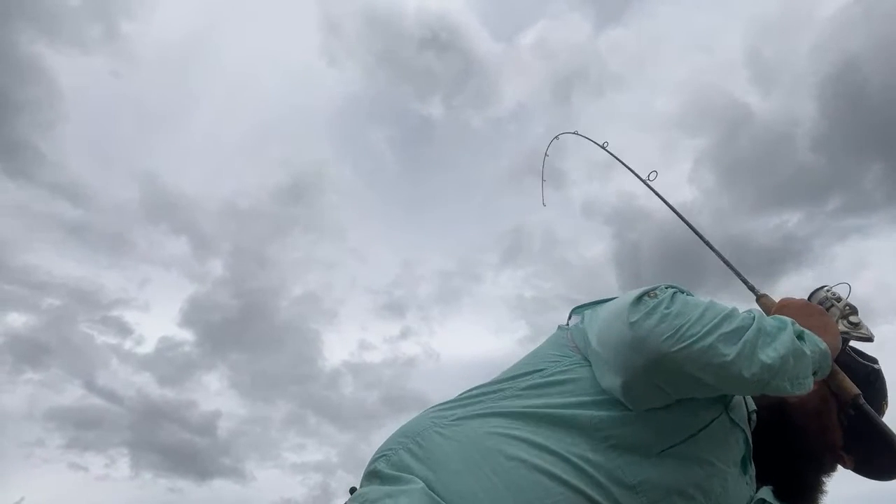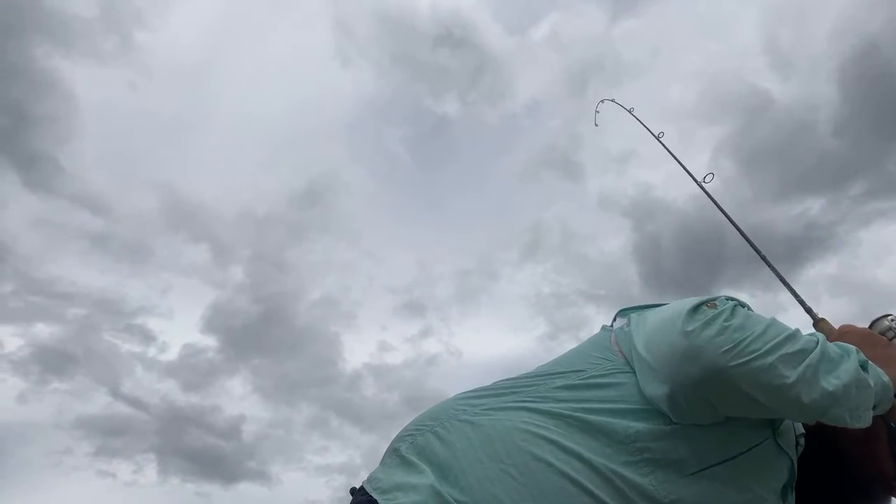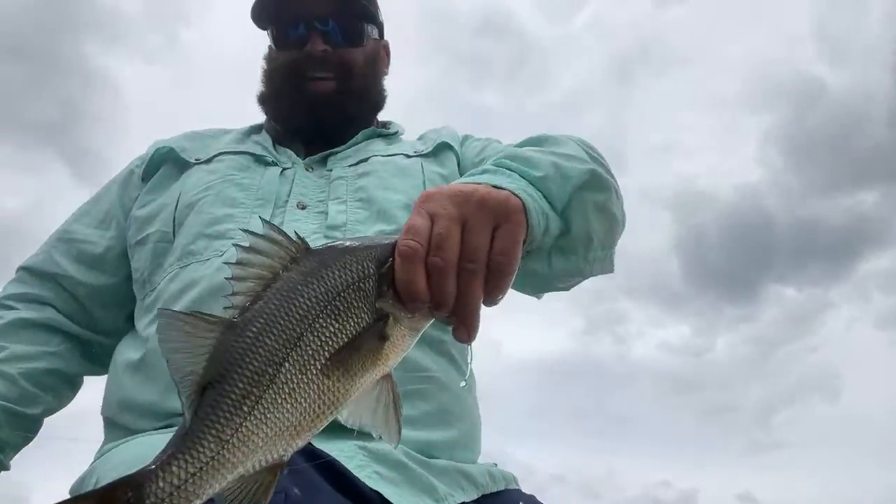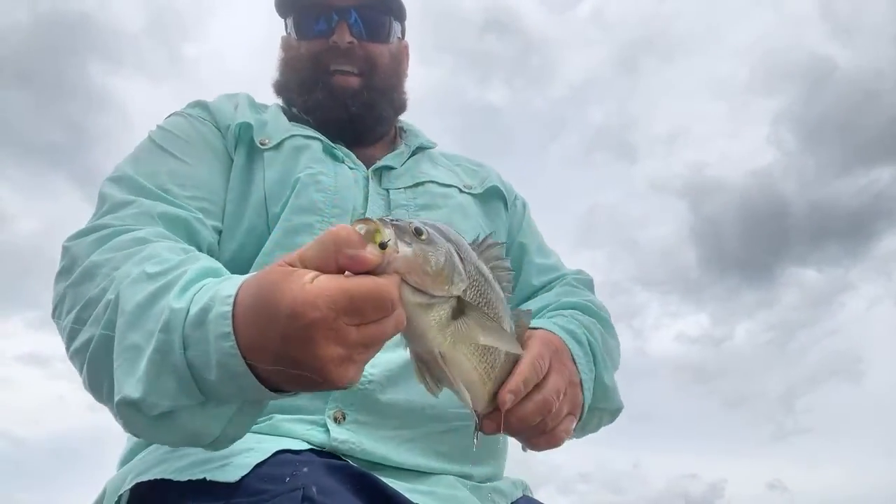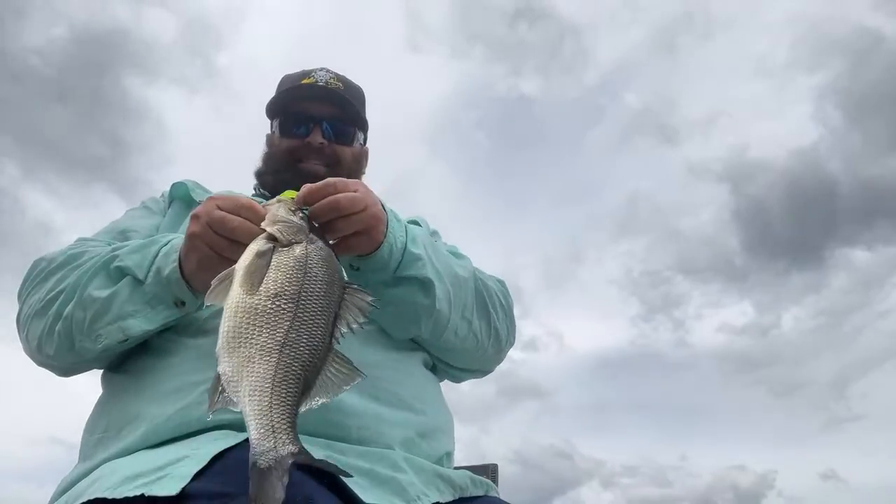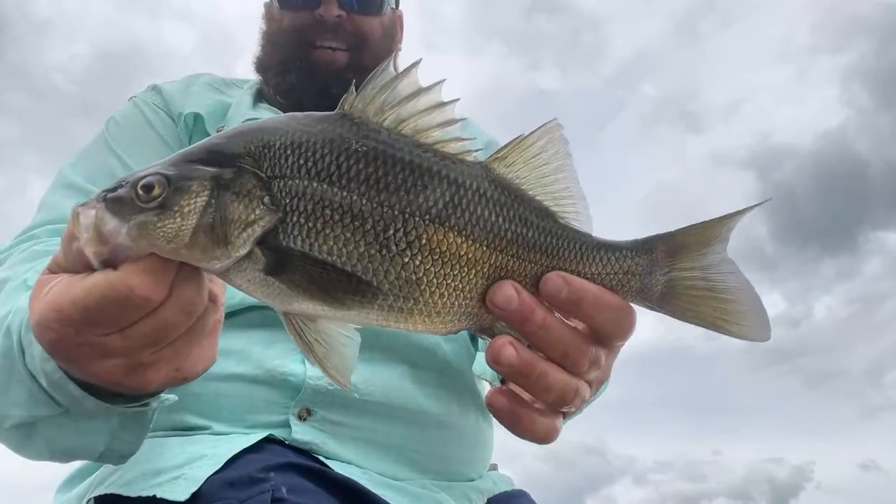Ah, you son of a gun. Got me. Got him. Good one there. Really nice one. Choking that Kalen's swim bait right there. That's the 2-inch model if you guys are interested in those. I'll show you a pack on those in a little bit, but yeah, there's a big Maine white perch for you.